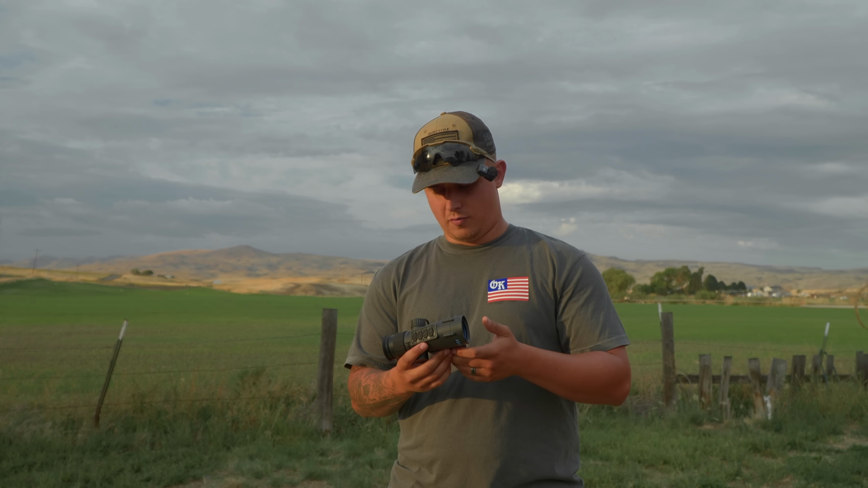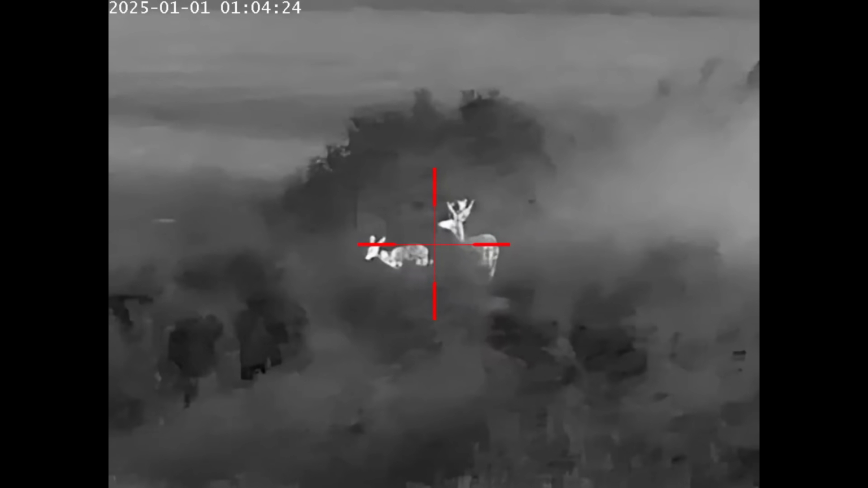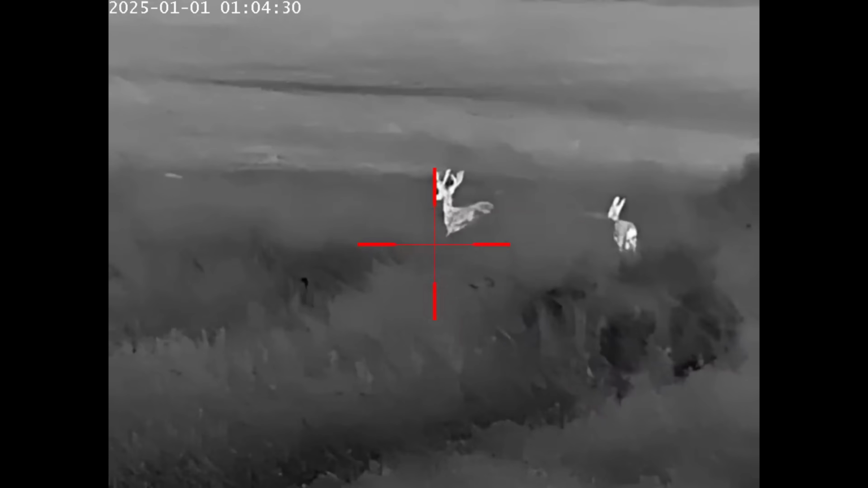So overall, it's a good thermal. I would probably save and try and buy something a little better if it was me. But for someone that just wants to only spend that much, I think this is a great option. Definitely, I think one of the cheapest thermals that we've seen. That's not a toy.